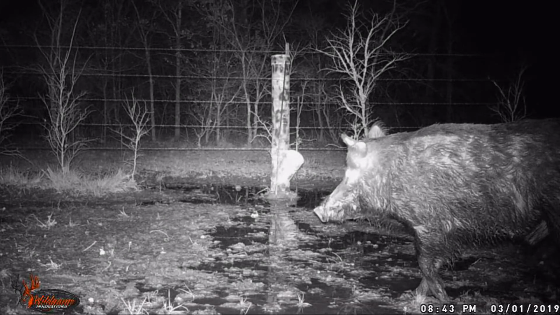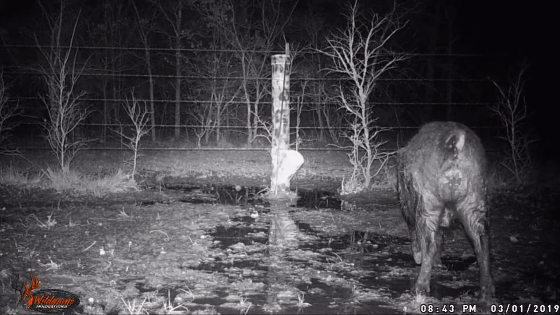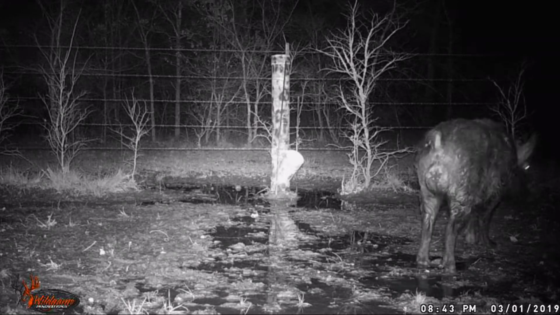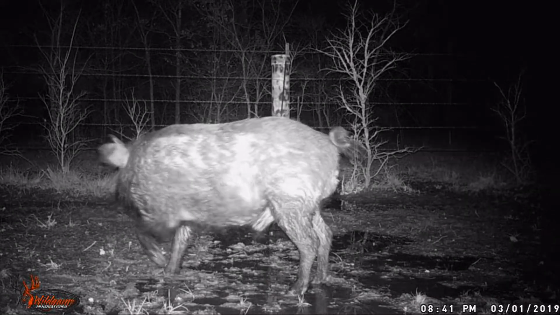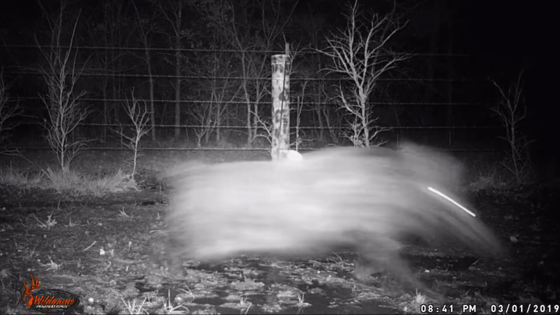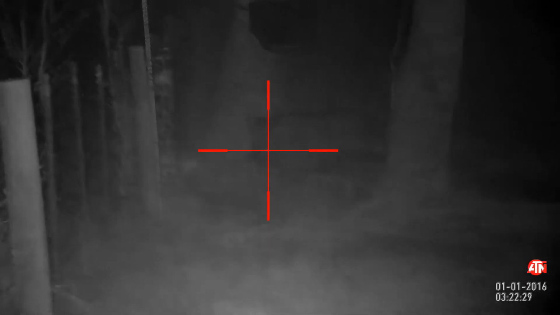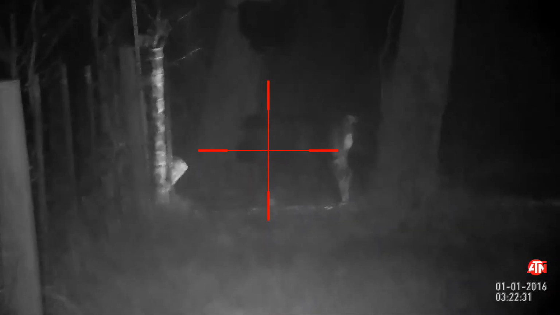We've been calling this pig Achilles because he has kind of a limp on his front left shoulder there. And we're going to try and give him an even bigger limp before it's all over. But finally, he does end up showing up. He was pretty spooky, but he came into the feeder in spite of his spookiness.